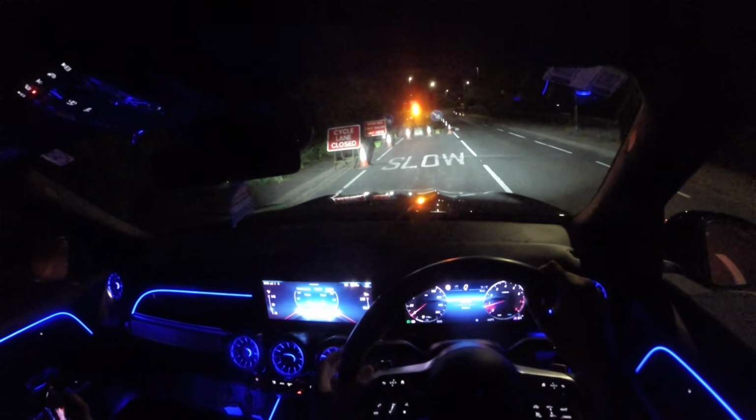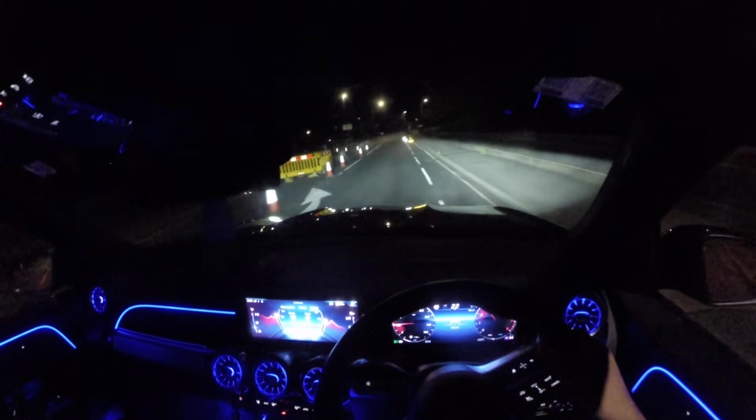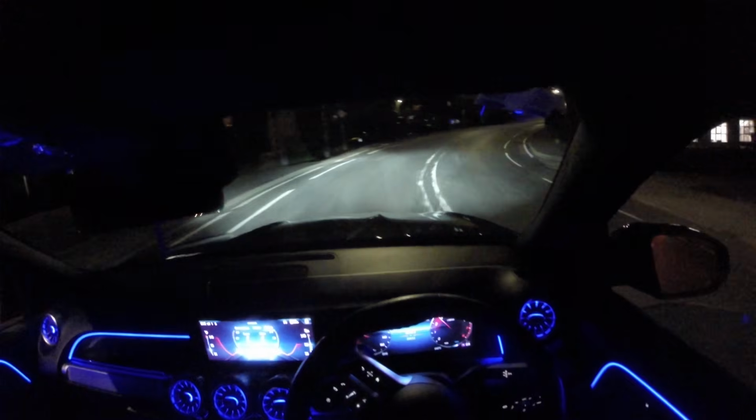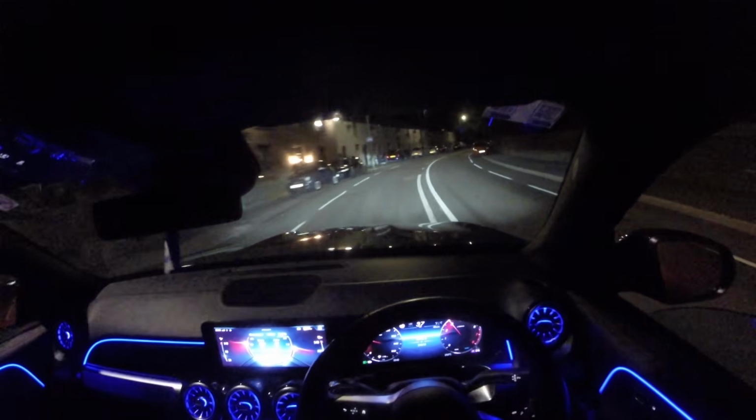Go on, laddie. Oh shit, these are bright, man. Yes, even though it's a big car, you can actually chuck into corners quite well, as you can see. Taking these at quite decent speed.